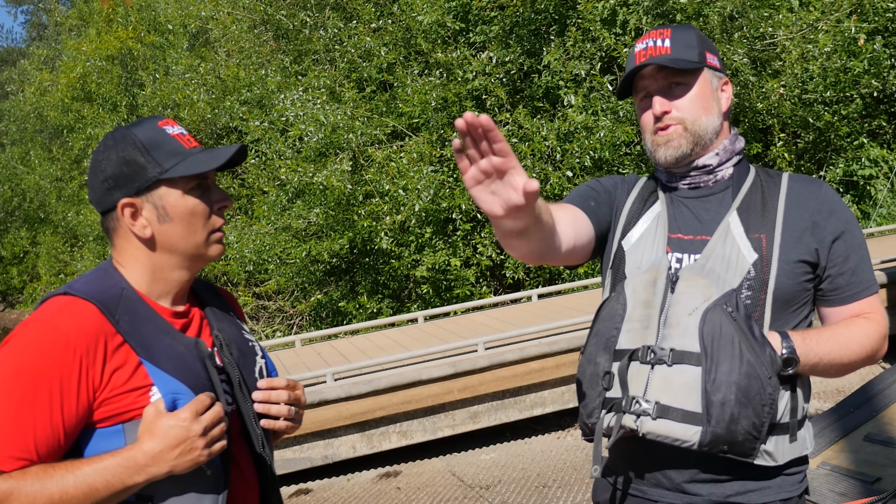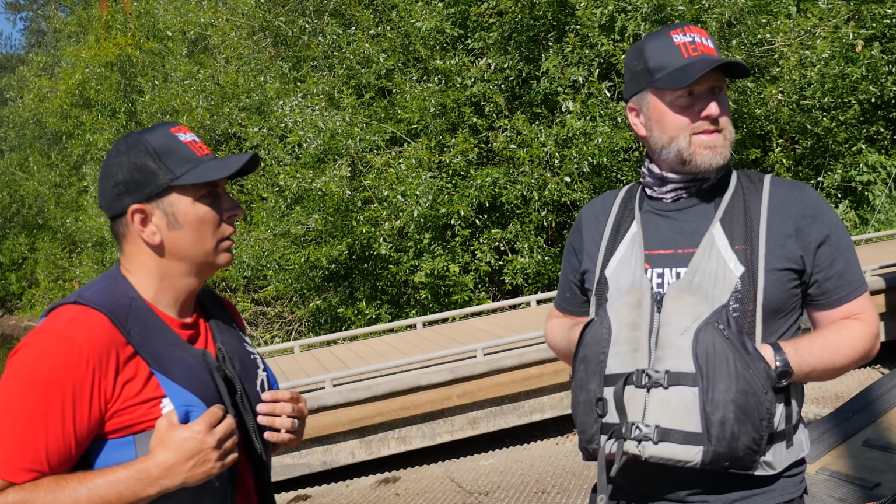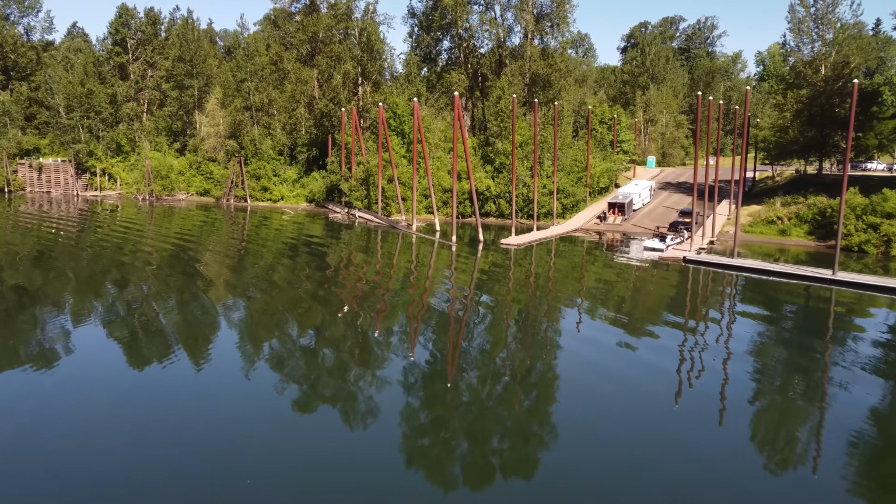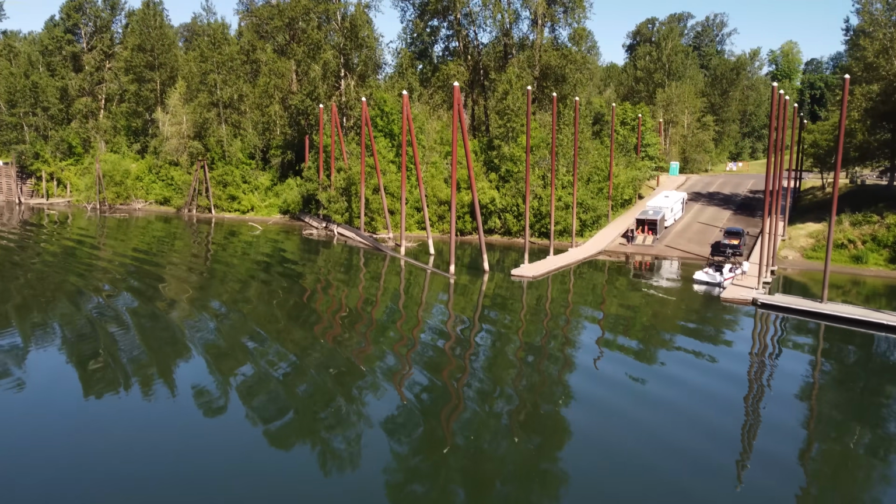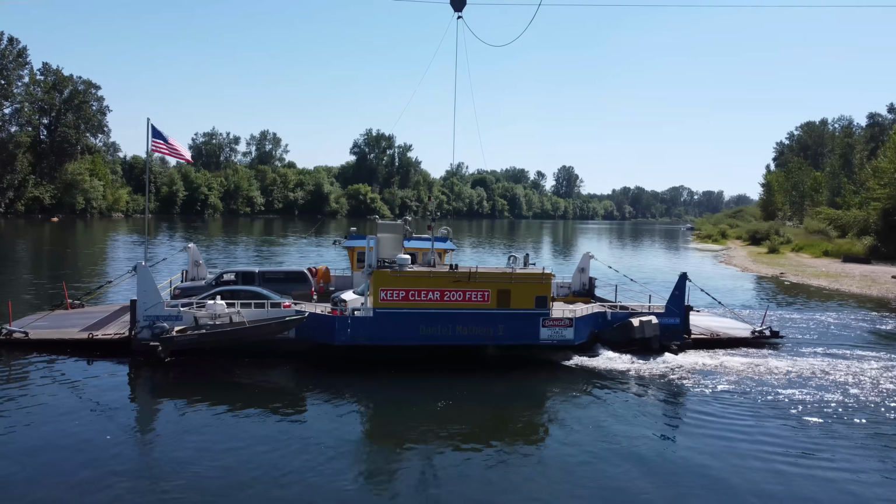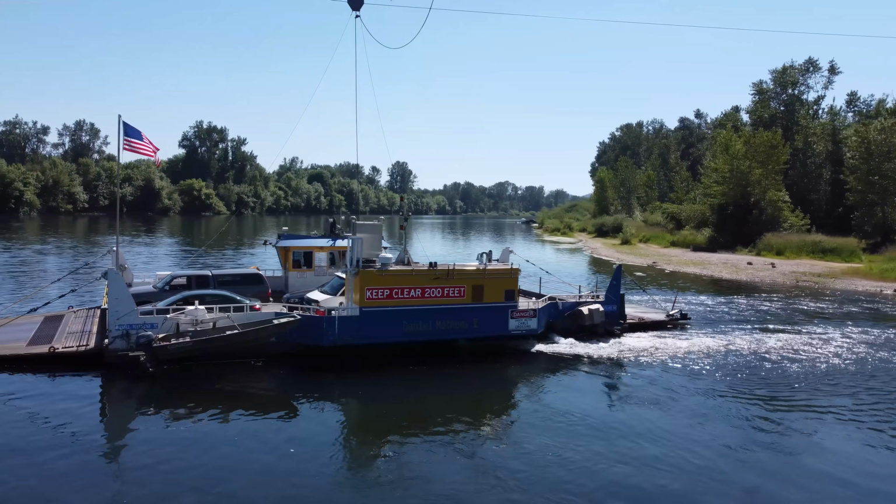This area here, we searched this area real good. We're actually down at Rogers Park, is that the name? Rogers Landing. Rogers Landing. And then yesterday, I really didn't even catch the name of the place that we went to. We went to a Wheatland Ferry crossing yesterday, which is about 20 minutes south of where we're currently at.